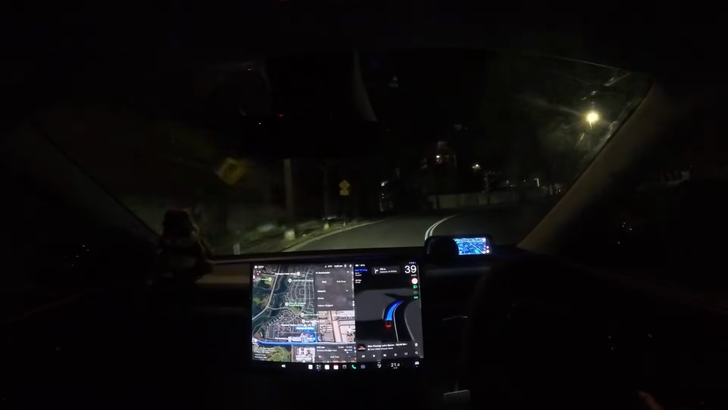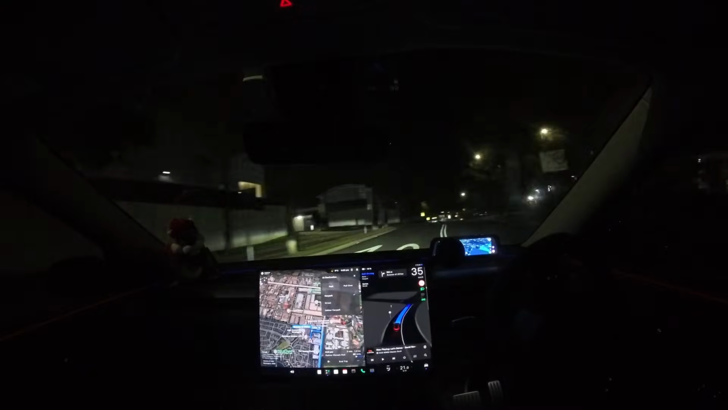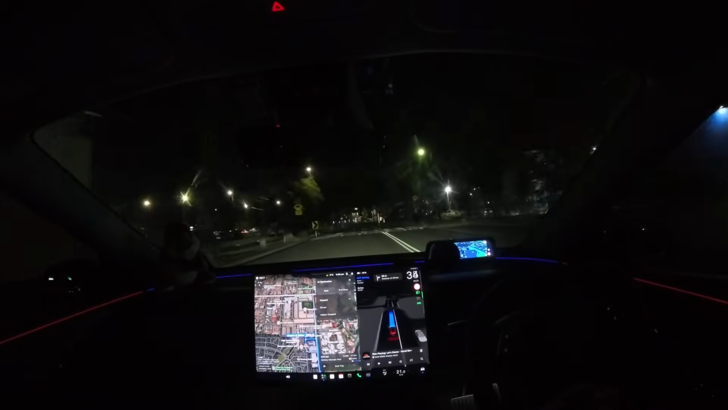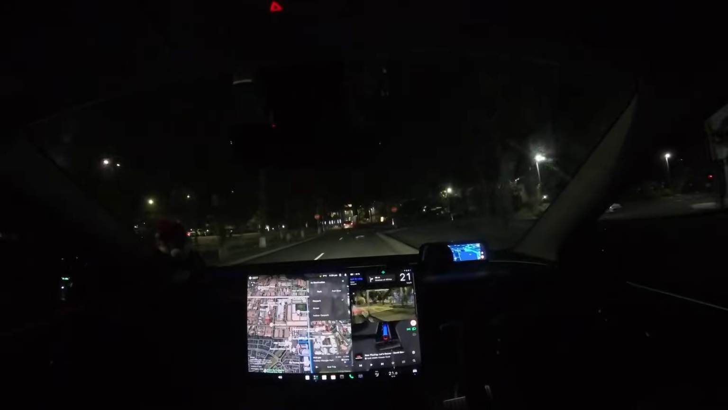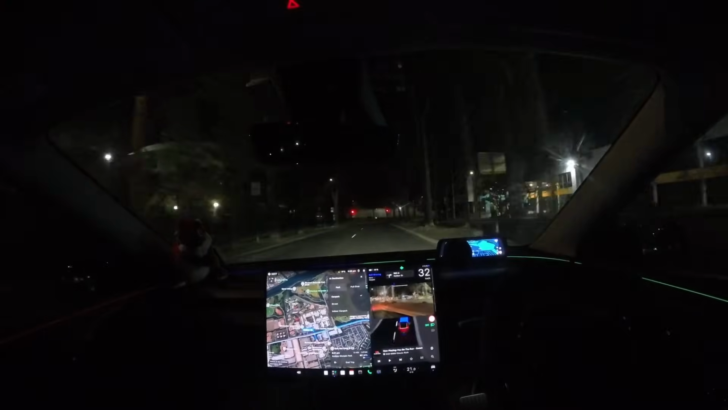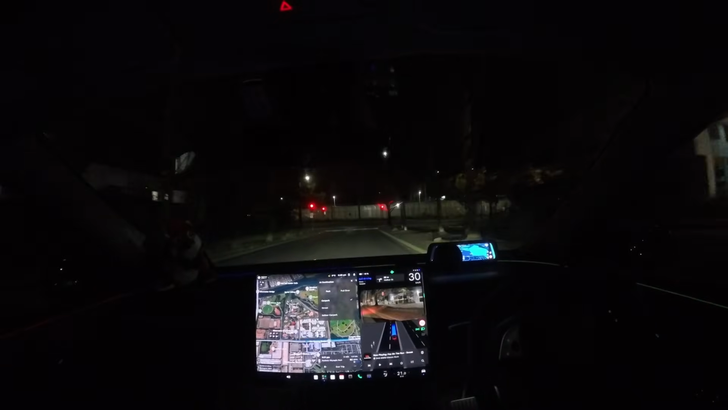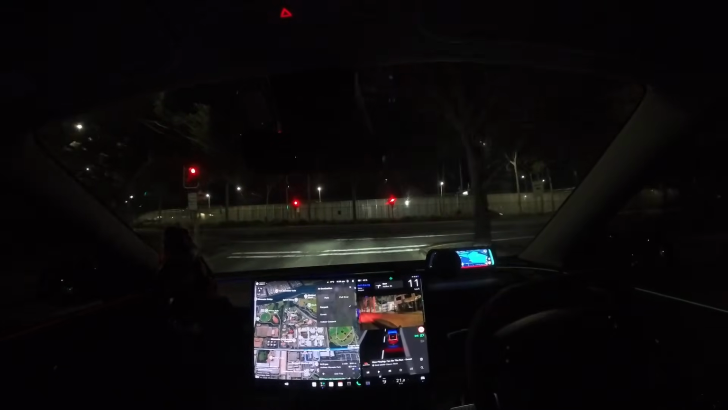I am so impressed with how it takes corners. This is amazing. Some people won't find it comfortable, but for me, I'm actually really happy with that. That's probably something that I wanted before, because it doesn't feel like it's hesitating in actually taking a turn. So, that's fine. Now turn right onto Hoker Street. Okay, we're heading back to where we were.